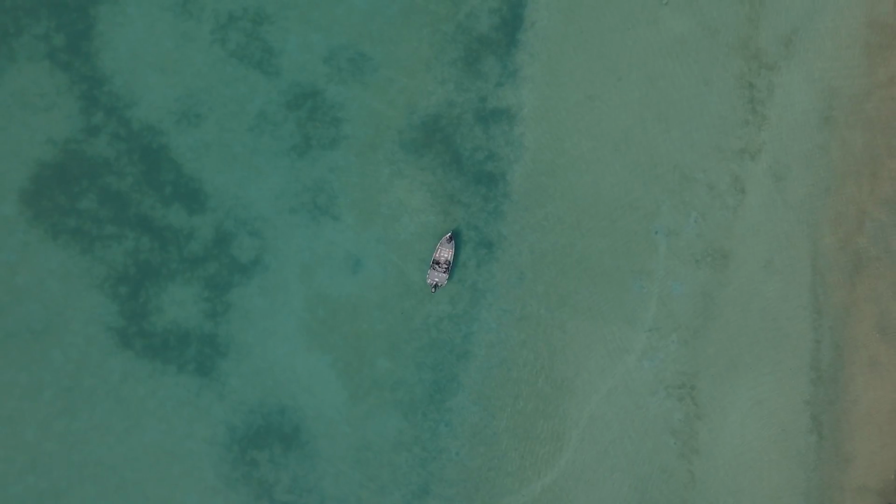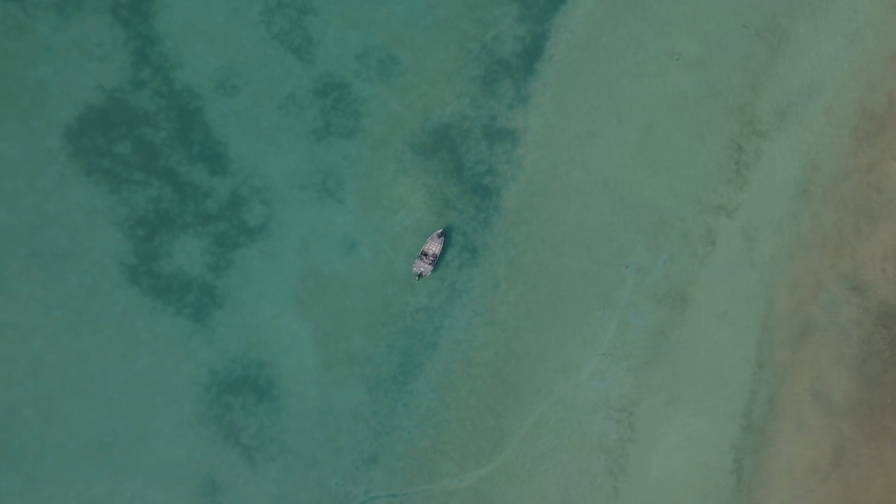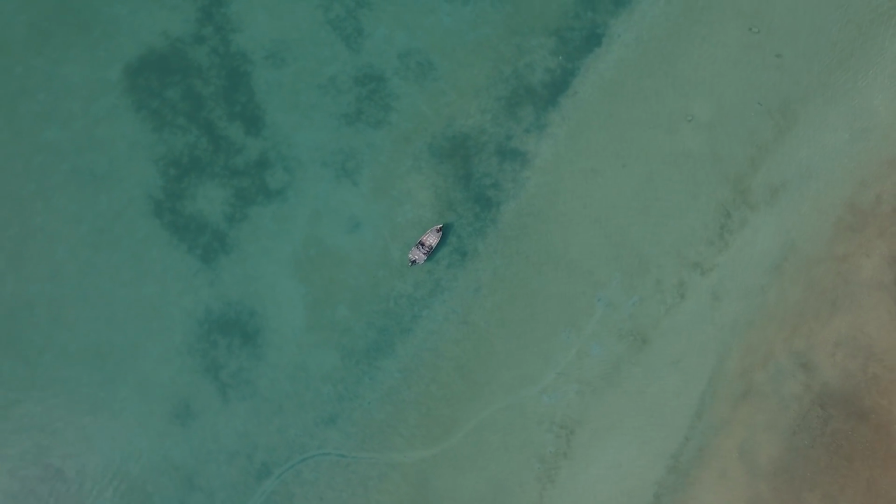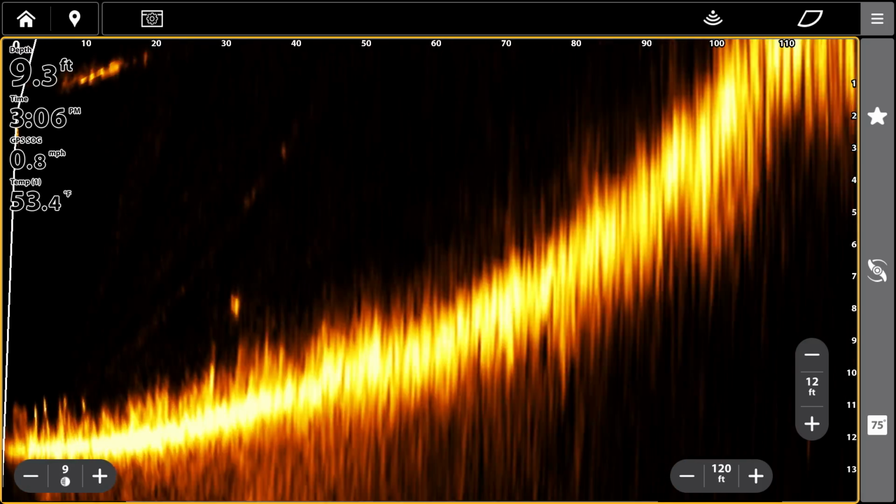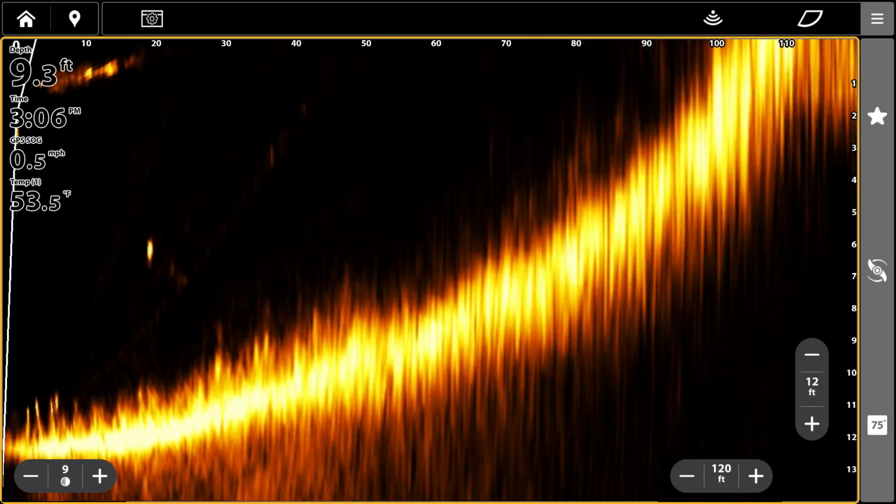Today I've been paralleling these transition areas on the edge of these flats, and if any of the bass that are there are off the edge or something like that, all of a sudden you'll see them start to track that bait, and you know that you need to change your cadence a little bit to get them to react.